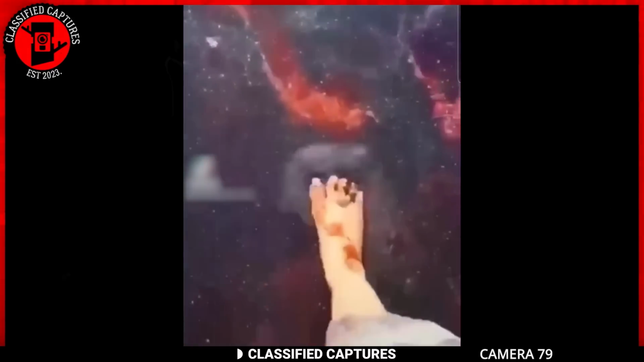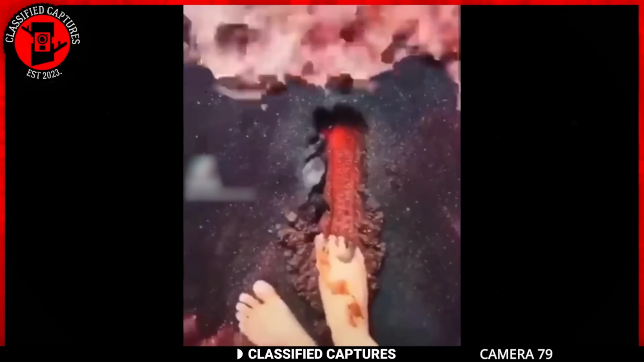So while the beach might be momentarily draped in red, fear not. It's more likely a spectacular dance of nature's colors than an ominous omen.